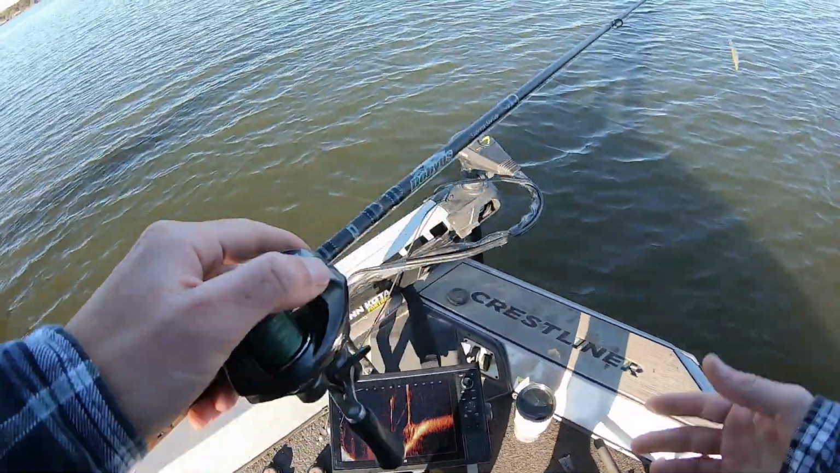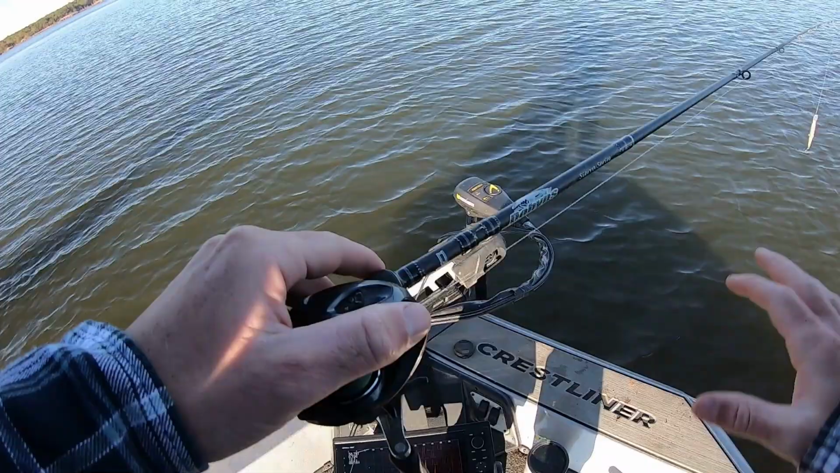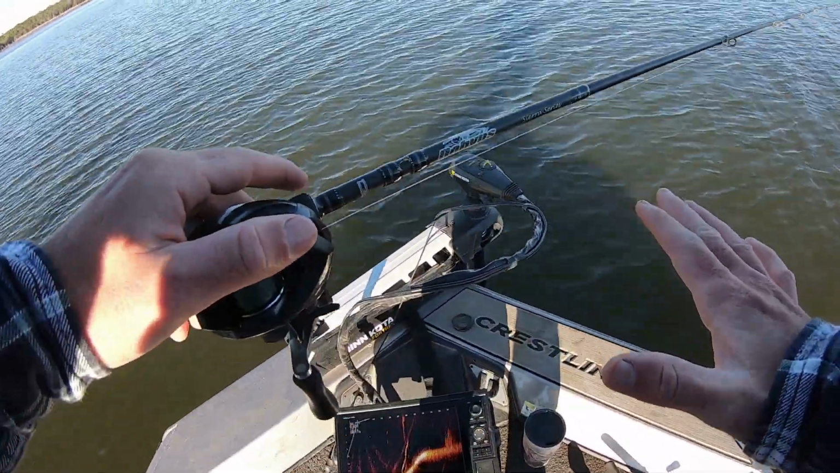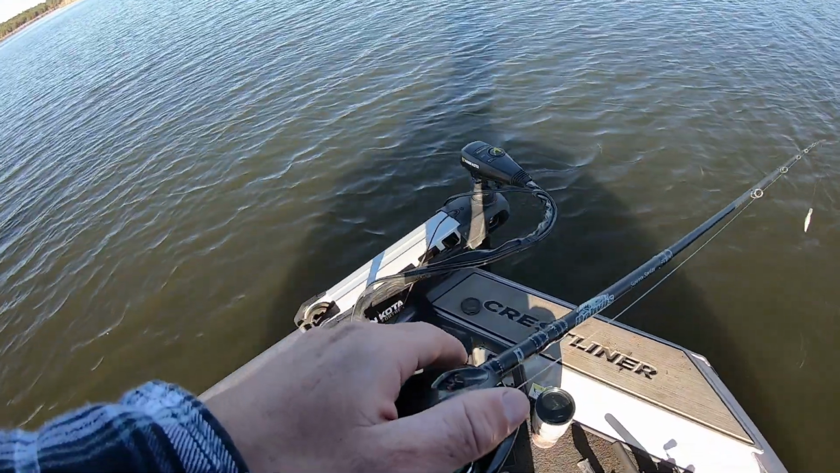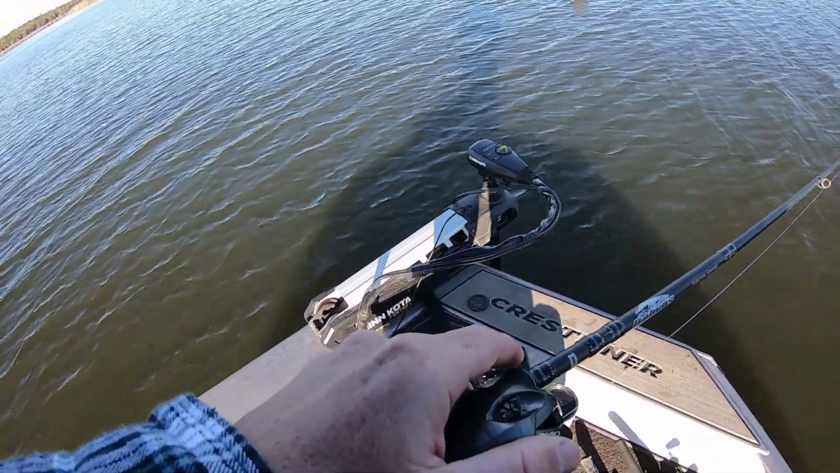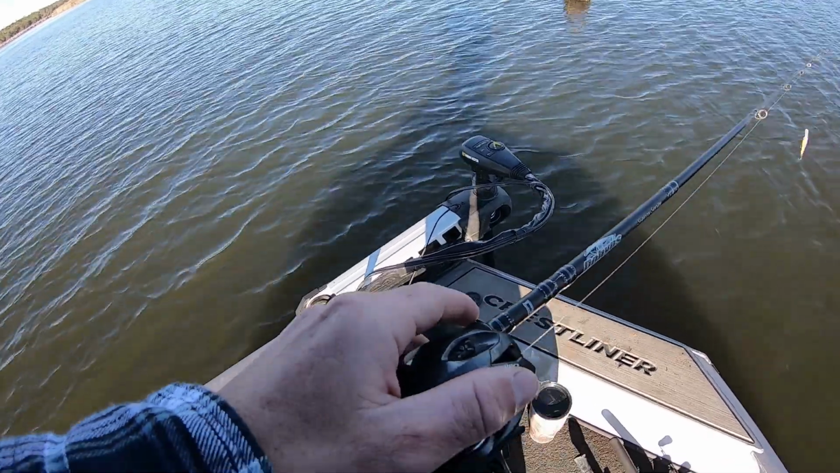Okay, okay. Seeing some fish. Seen a couple. That one wasn't a giant, but it was a fish. Should be more in the area. We're gonna keep moving. But he was aggressive. Came up and just railed it. He was all over it, just how they should be.